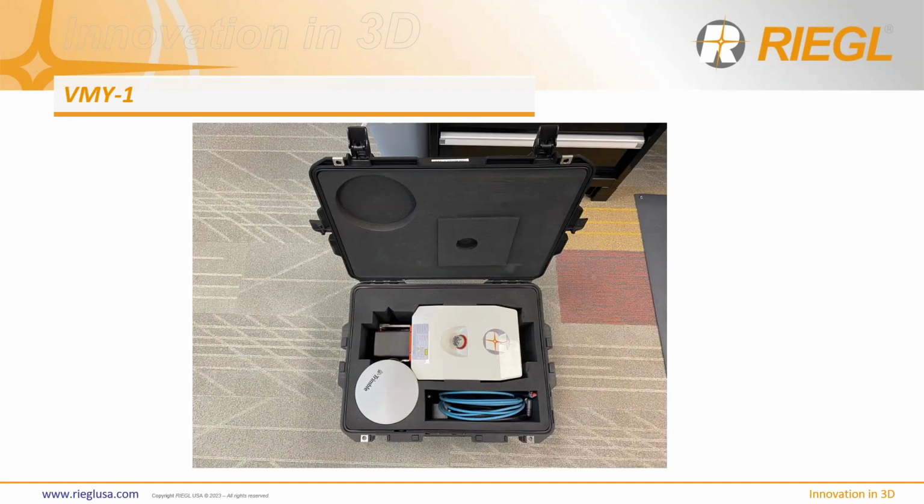So this is just a quick look at the actual carry case and shipping container for the VMY-1. As you can see from a footprint perspective, it's very small. It's a very small Pelican case where you can fit the sensor, the antenna, and all your cables. So you could theoretically have this in another accessory box and be able to move the system around very, very easily.